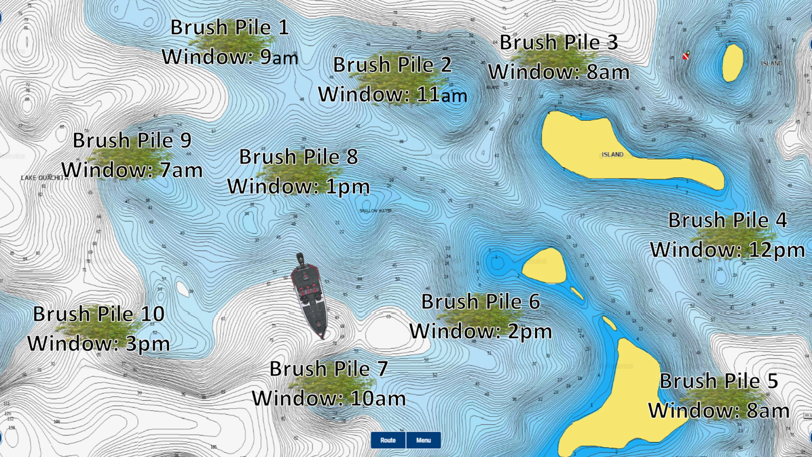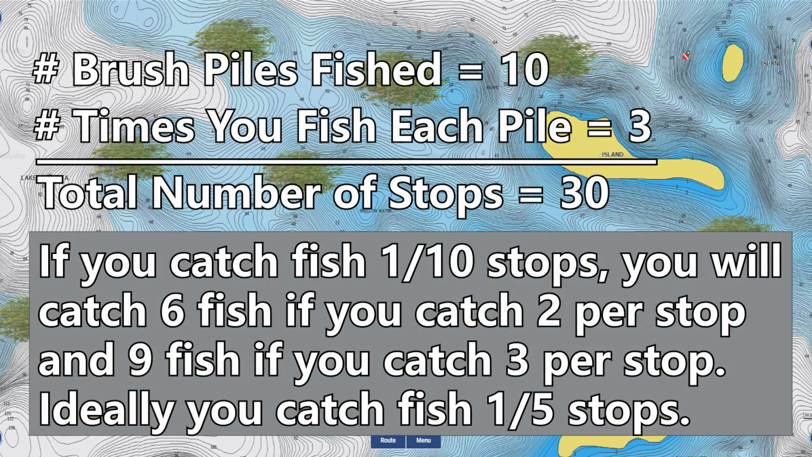And as long as you get bit 2 or 3 times that you stop and fish a brush pile, you can catch a good limit of fish, as long as you're getting 2 to 3 fish per brush pile when you stop. And so that means that if you fish 10 brush piles 3 times, you rotate those brush piles 3 times, you're giving yourself 30 opportunities to catch a fish. And as long as you catch fish on 3 of the 30 times you stop your boat and make a cast, you're going to end up with anywhere from 6 to 9 keeper bass in the boat and do pretty well on your fishing day.